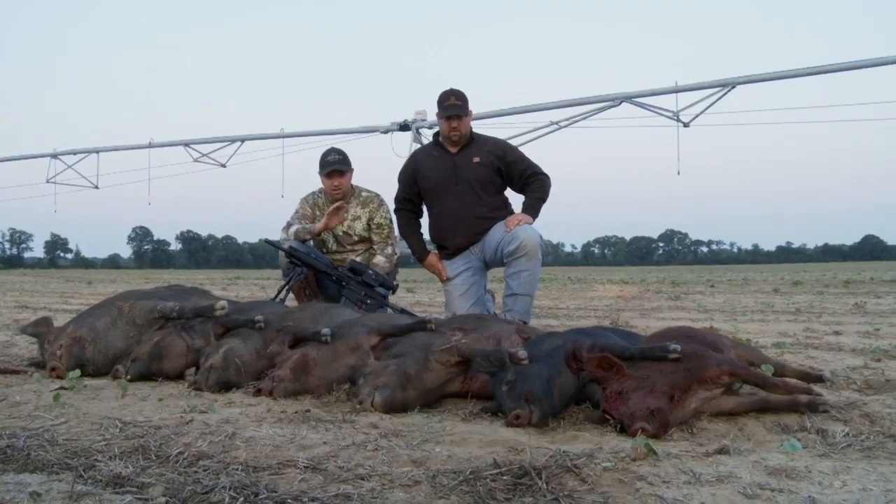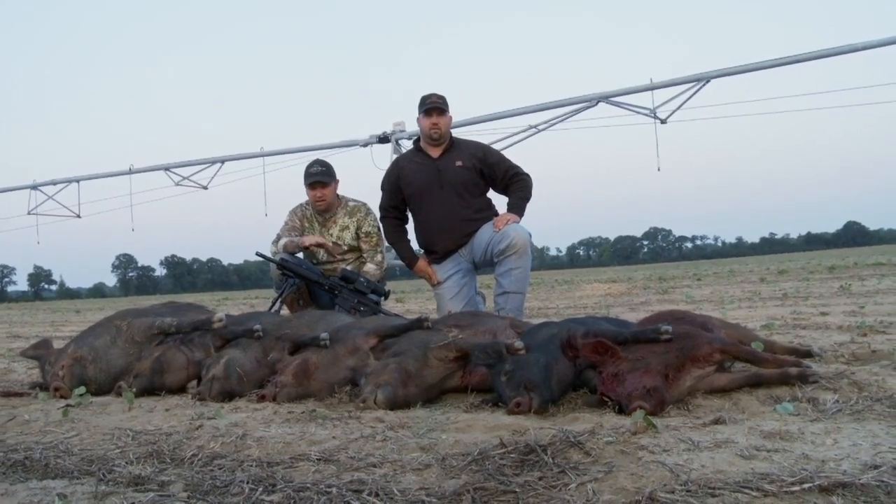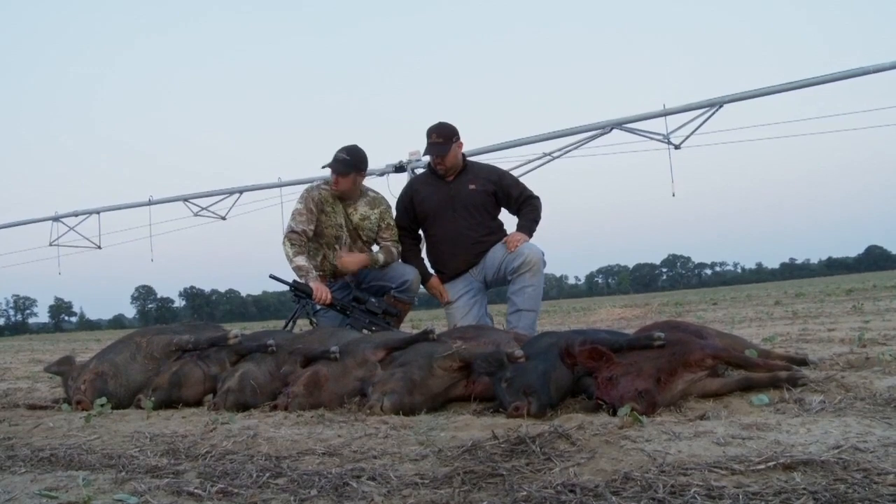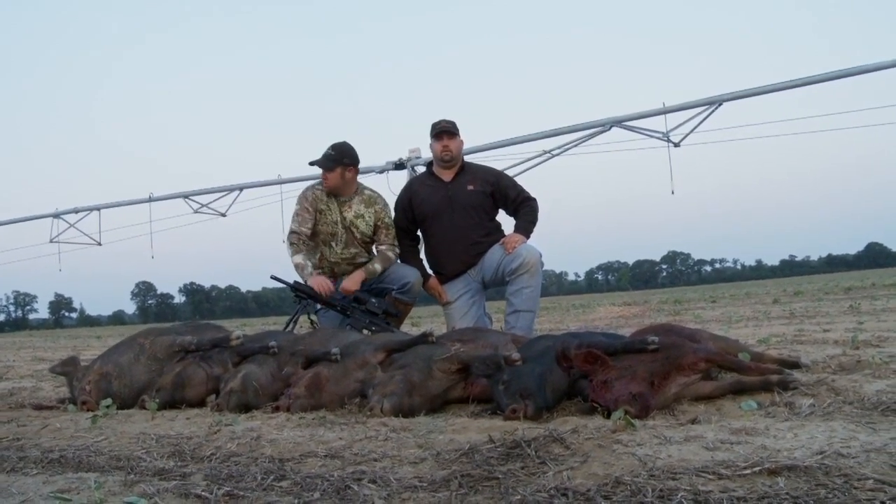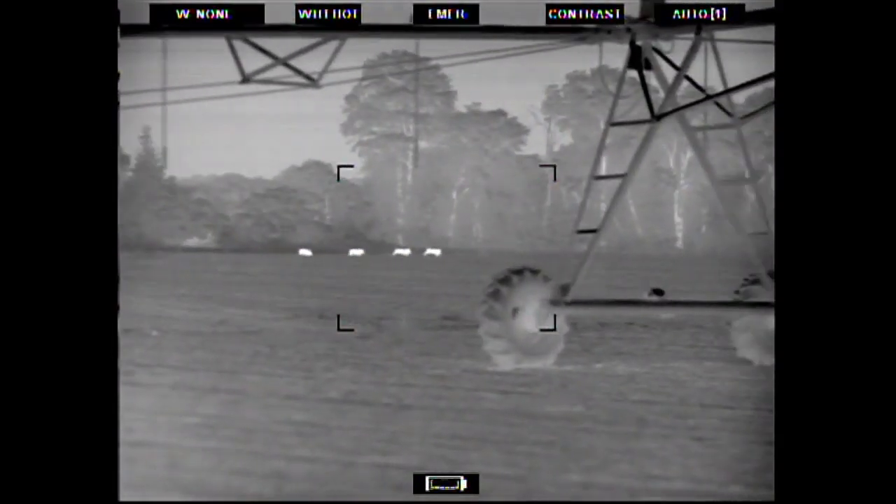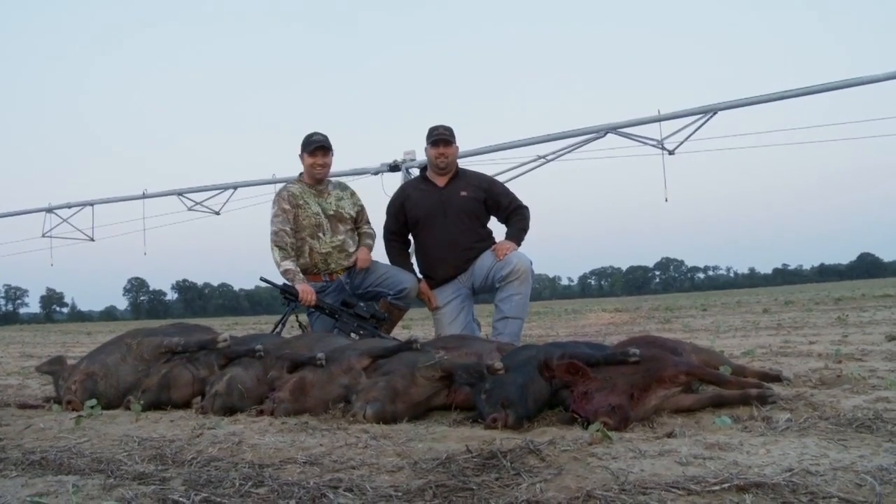All these guys are either military or ex-military. They know how to handle these guns. We're shooting LMT 308, and I tell you what, we got on them right here and started shooting them, and they ran under this pivot. And I emptied the clip, needless to say. Once they made it past the pivot, I ain't hit nothing.